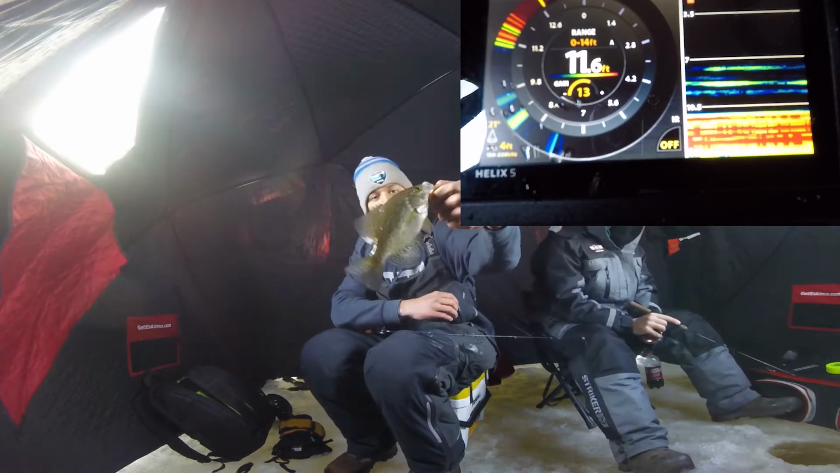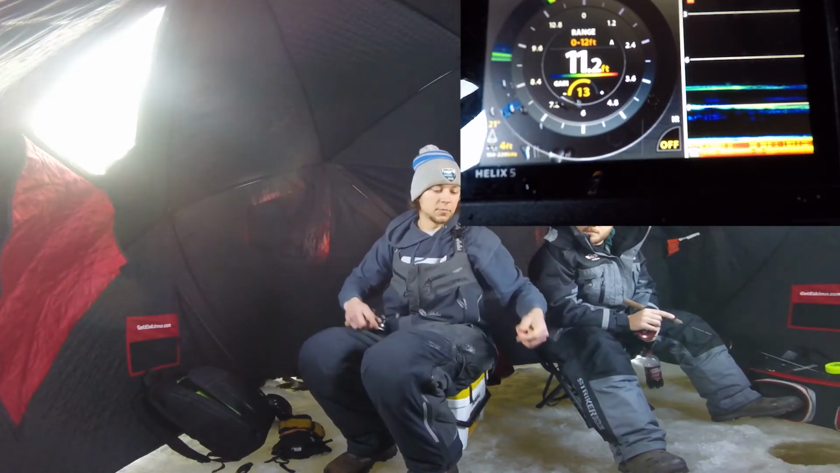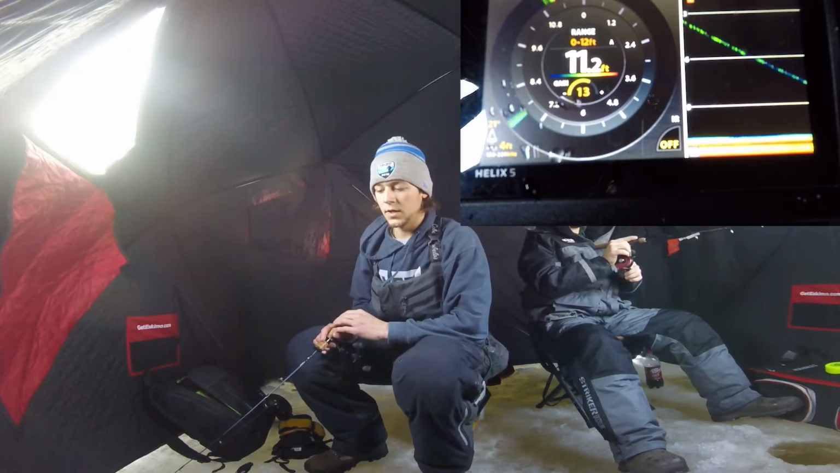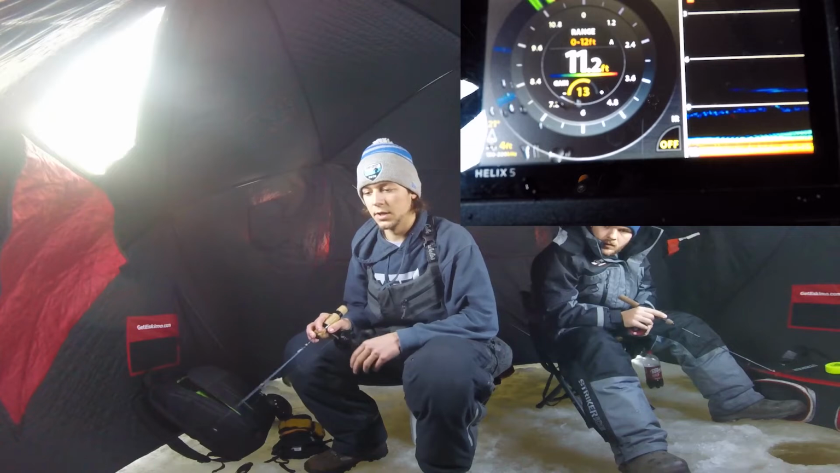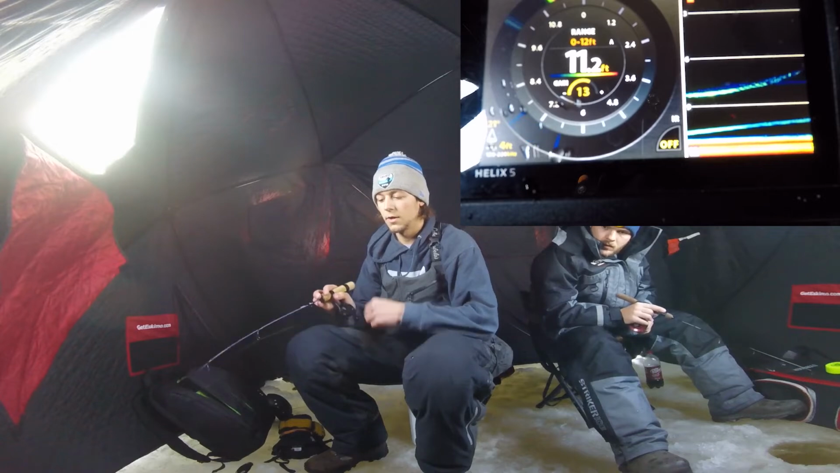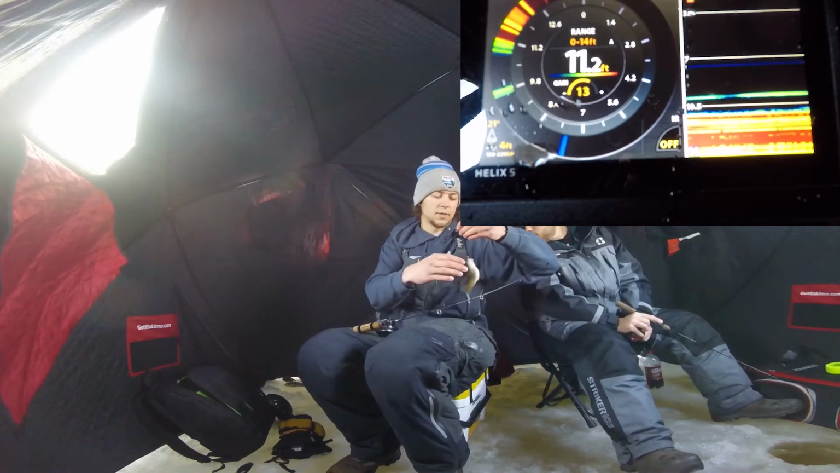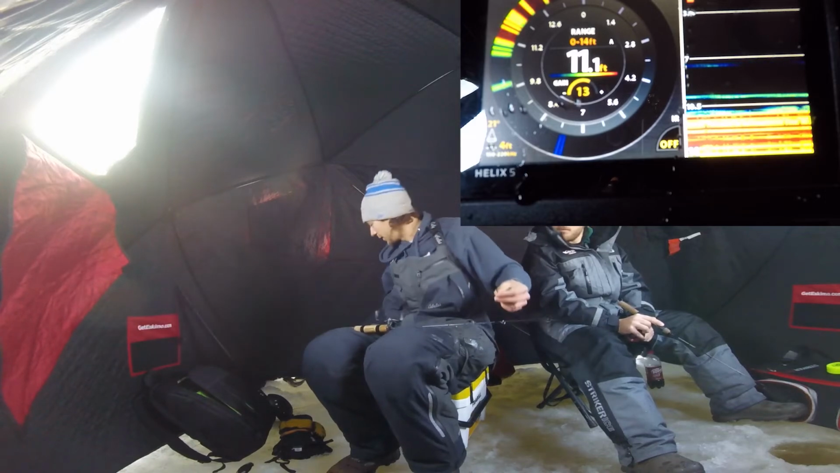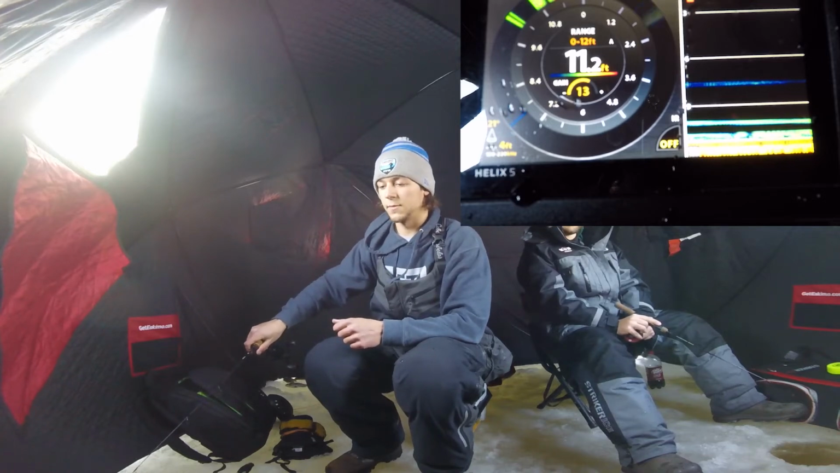Like I said, if you wanted to target more of that size and bigger, you could switch to a bigger profile bait, like a little VMC flash spoon or a rattle type bait. That's another small one. But yeah, if you wanted to take these out of the equation, you could up your profile of bait and sort through those smaller fish most likely.